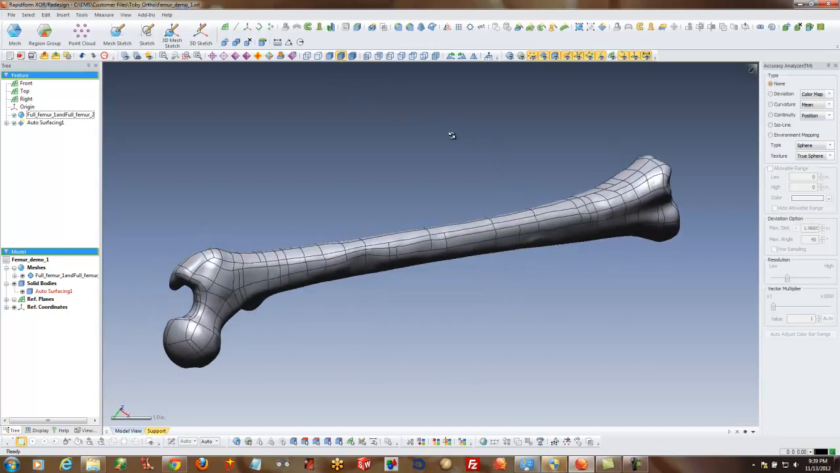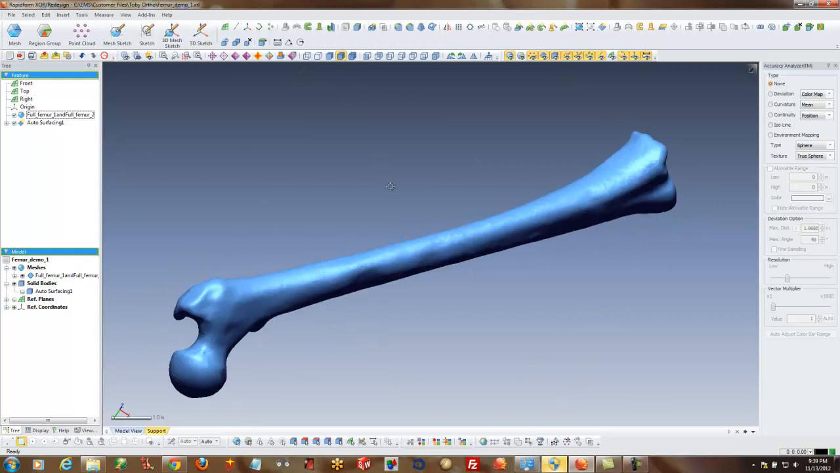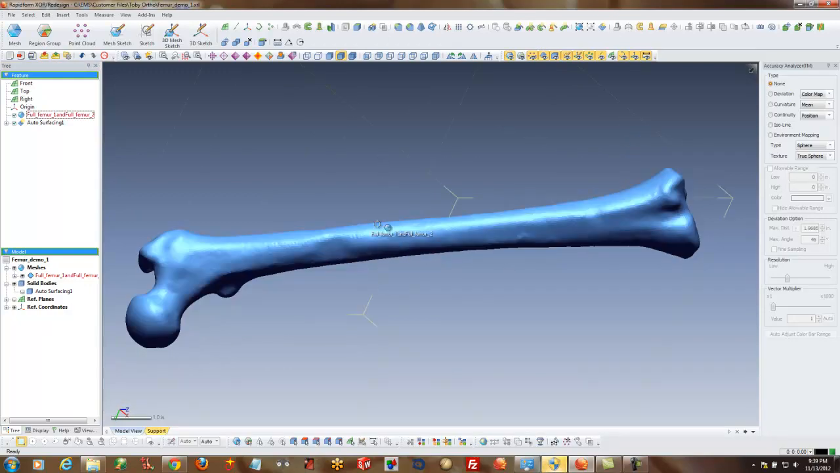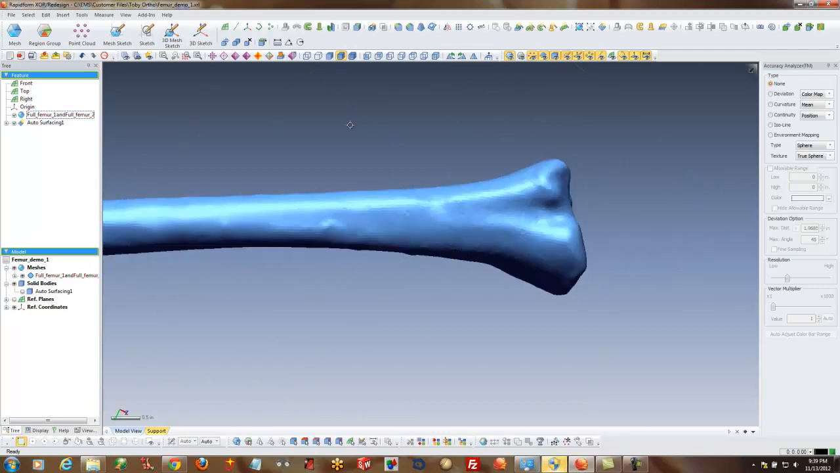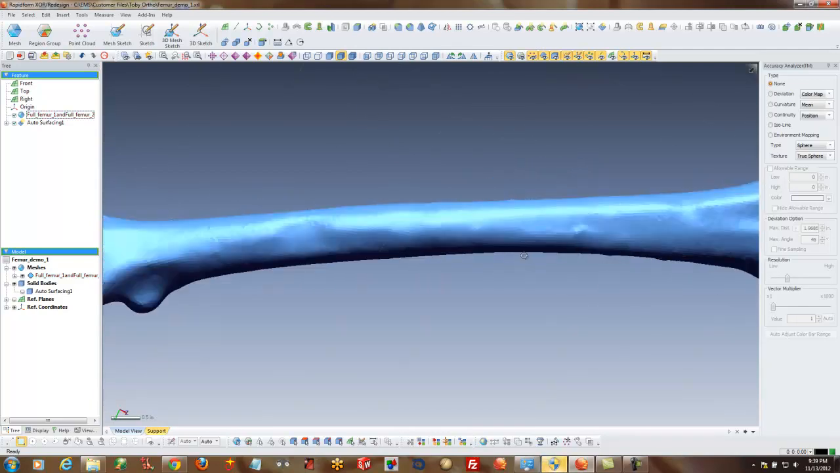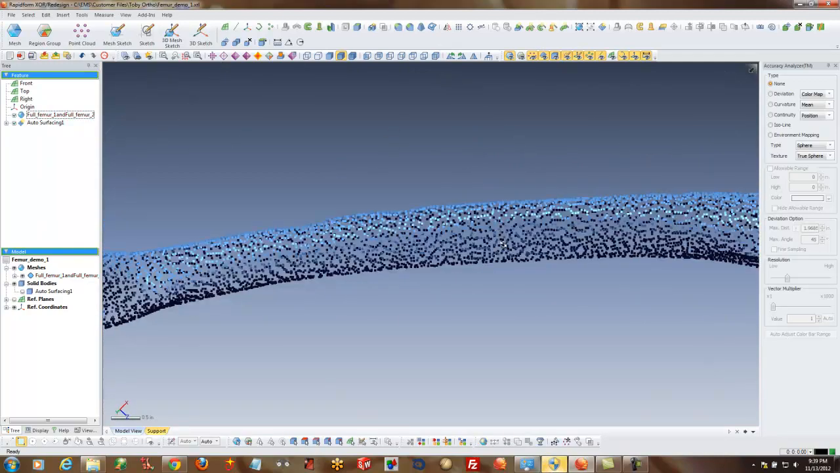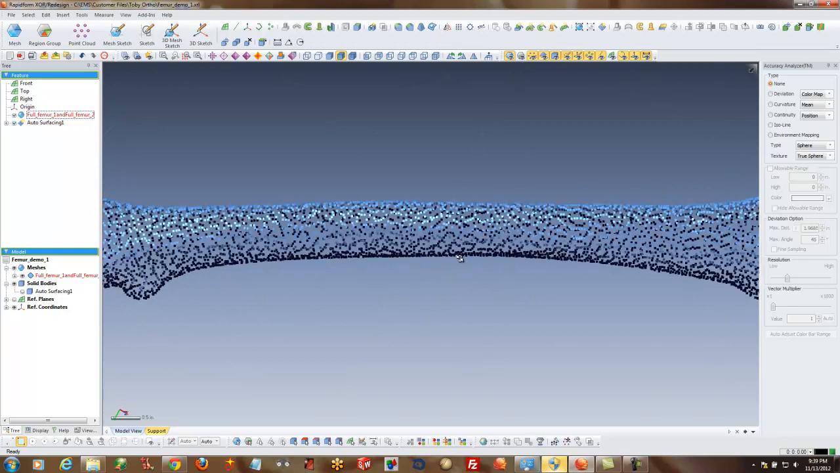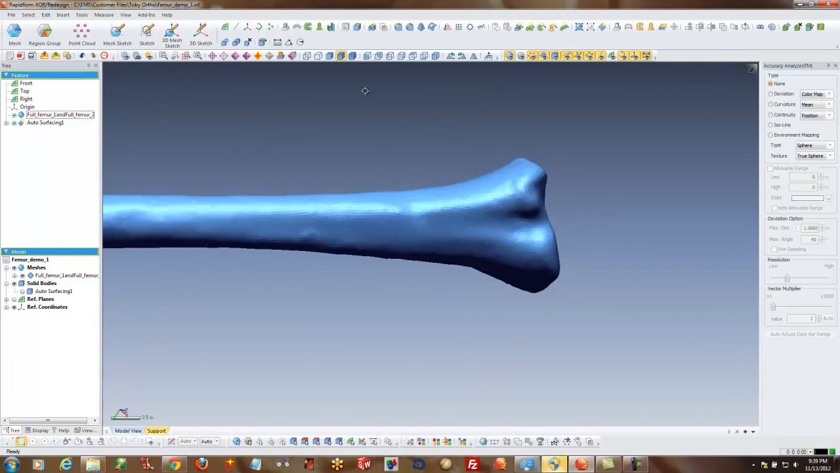Now another feature, let's go ahead and just hide that for a minute and turn our mesh back on. Another surfacing feature available to you in the Go model software is what we call boundary fit surfaces. So, using our example of maybe designing a plate for this bone, we could just surface up certain areas of it. So let's say we want to do an area over here.